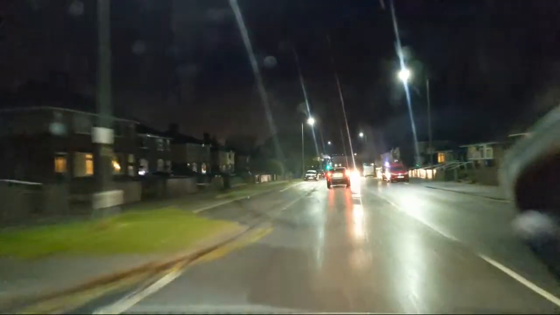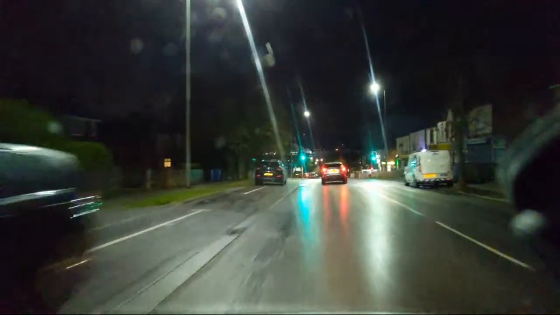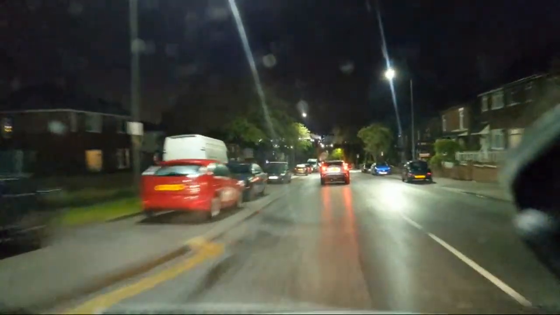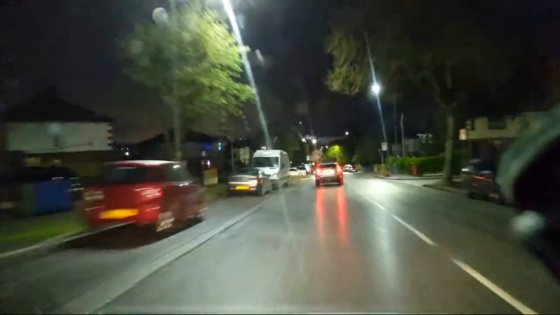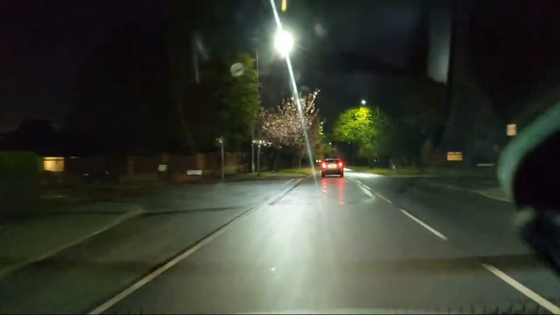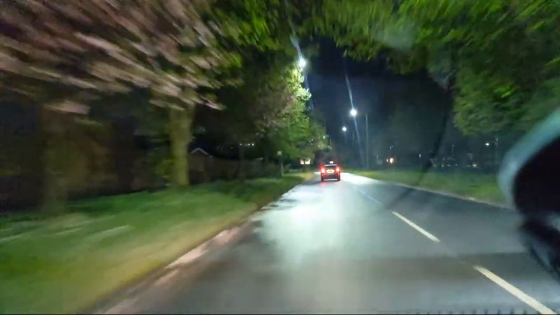I did film a car on fire there once, but it was just a car that had caught fire. The video's on here somewhere, a couple of years ago I think. Should do a playlist, shouldn't I? Filmed in Wigan. Just random bits. Not this, because this is filmed outside Wigan as well. Just stuff that's filmed in Wigan that isn't anything else, like a vlog or something like that.